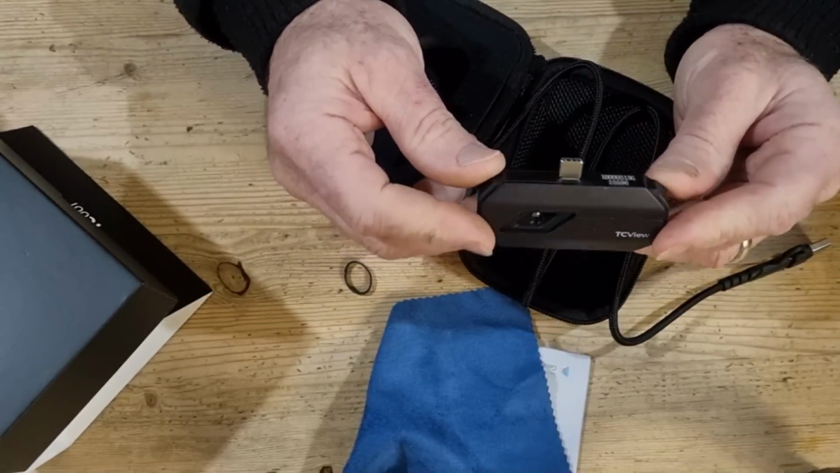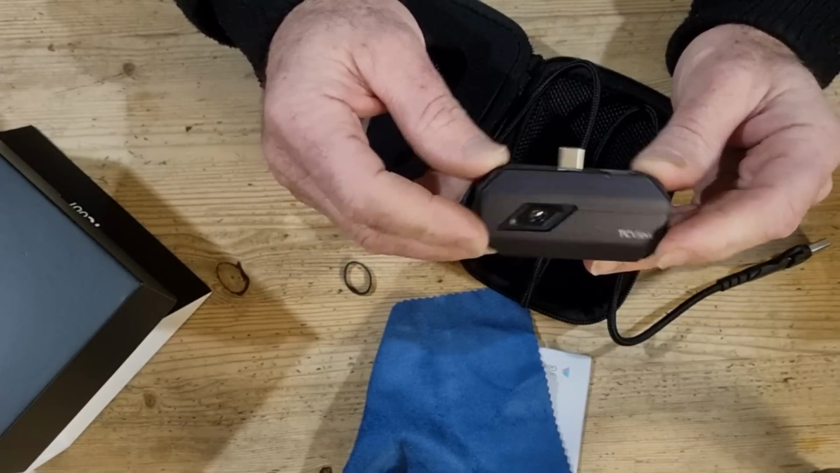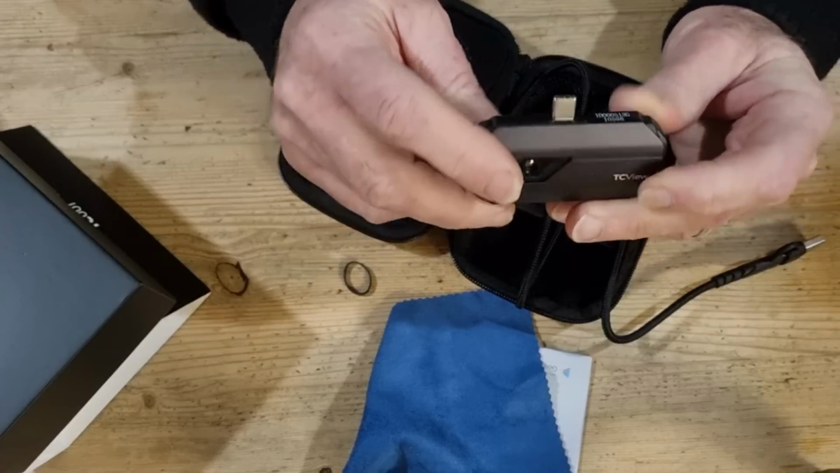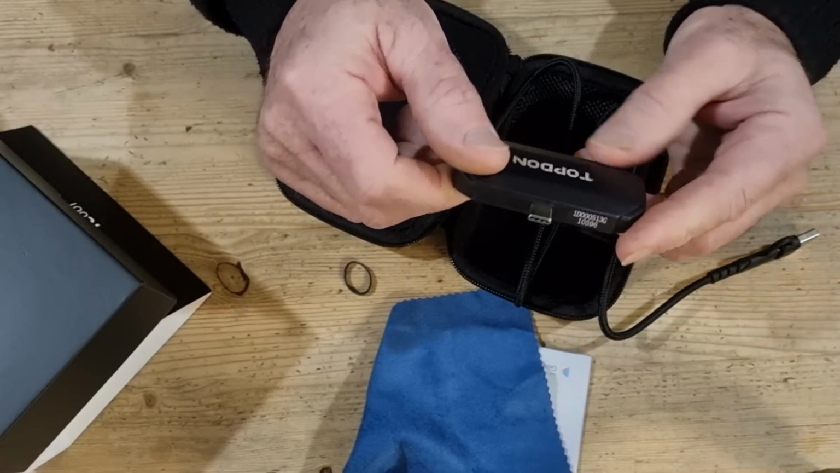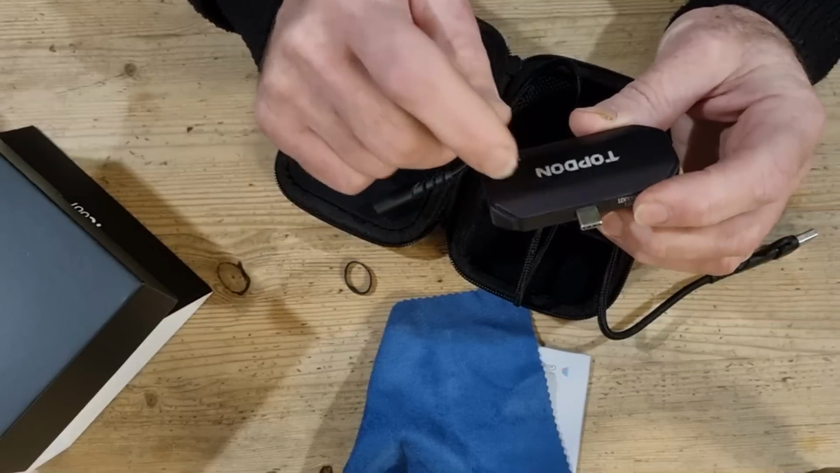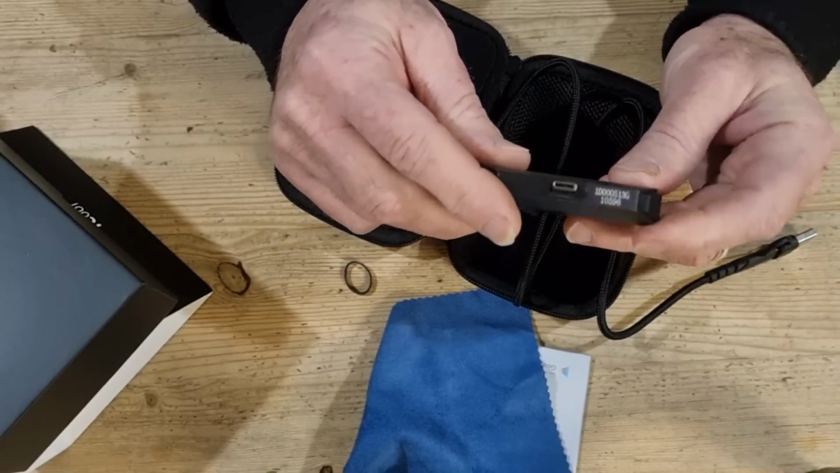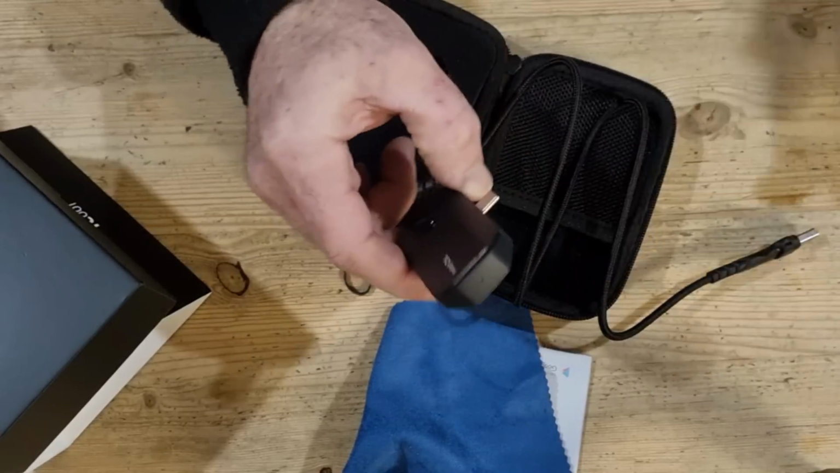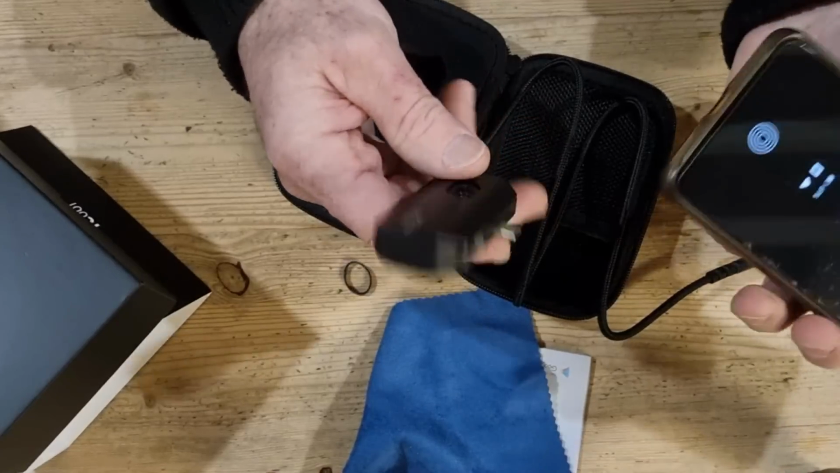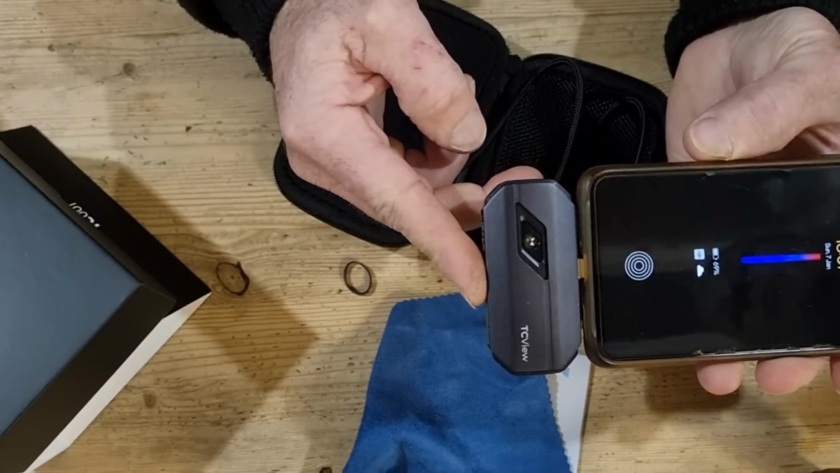So this is the TC001 thermal imaging camera. Now I was expecting, to be honest, this case to be plastic, and I think it's aluminium. It's cold. Yeah, it's nice and sturdy, isn't it? It is really sturdy. And then that literally plugs in to your USB-C on the bottom of your phone.